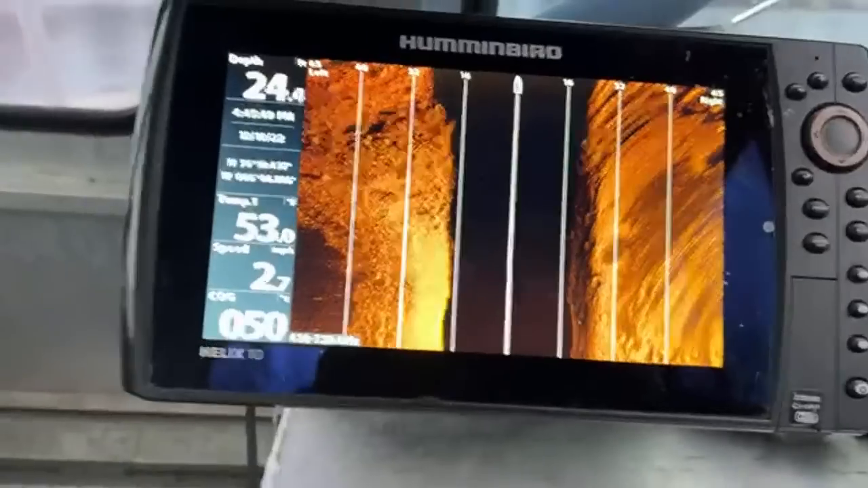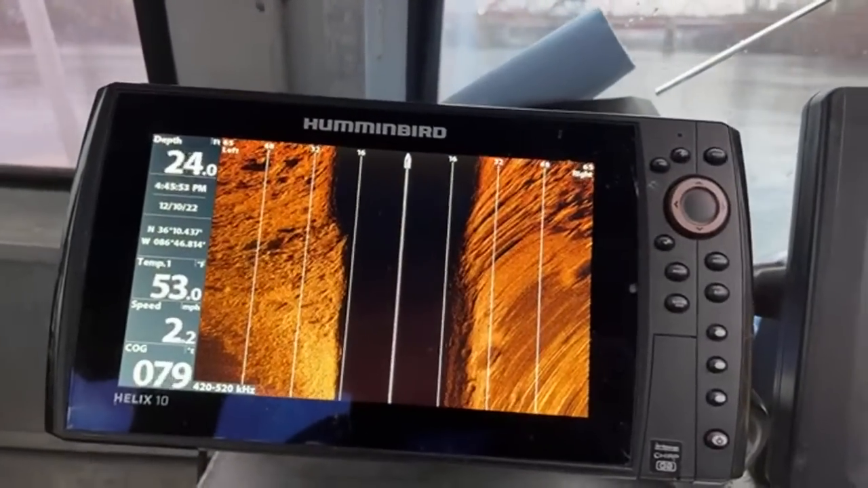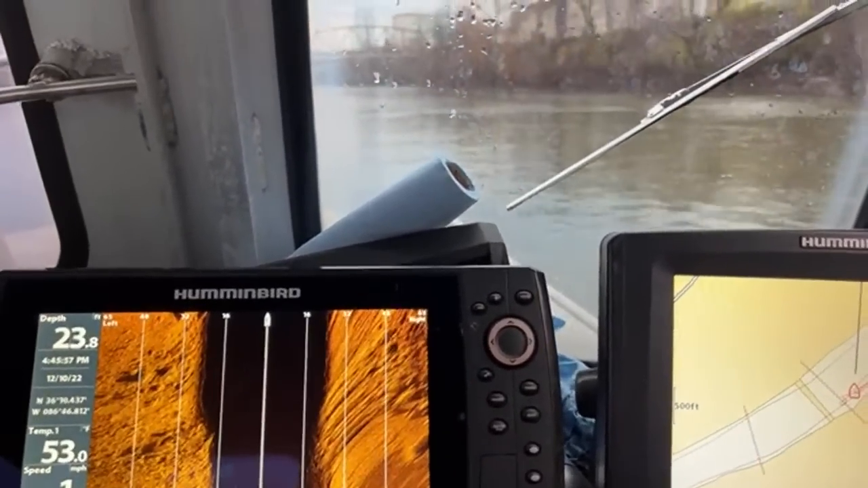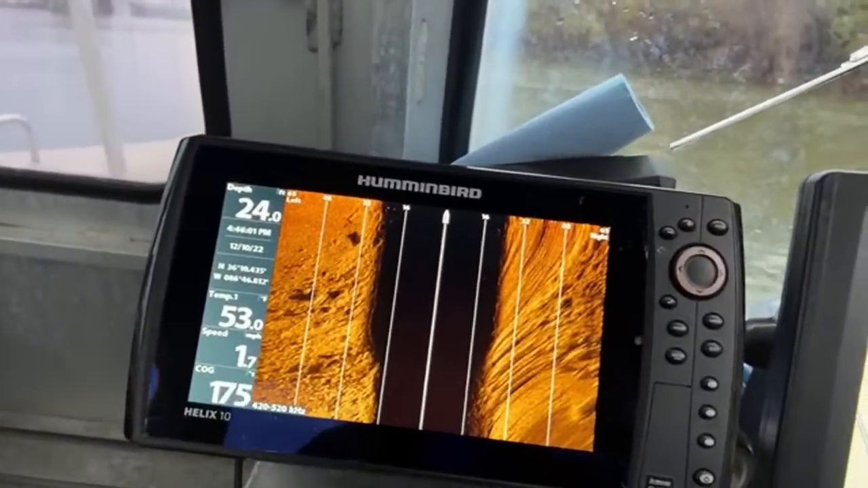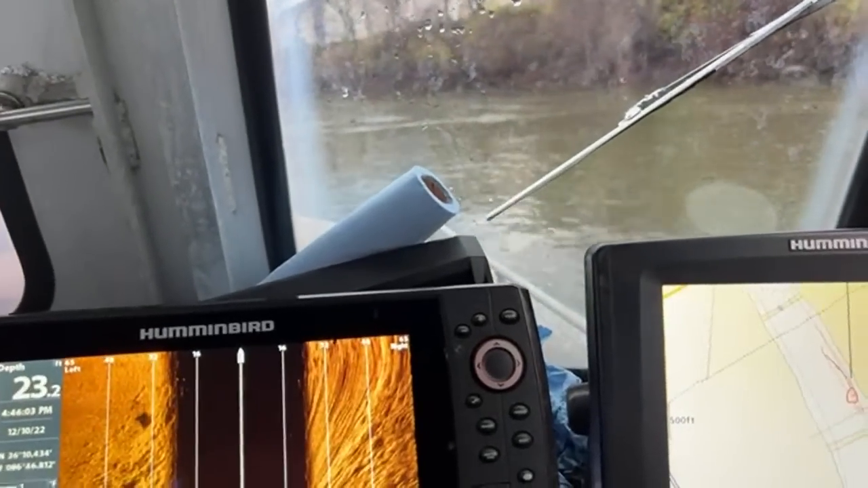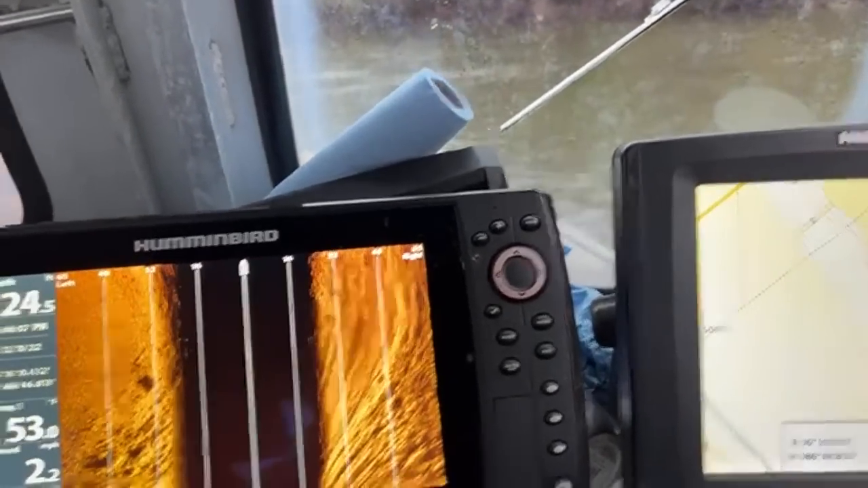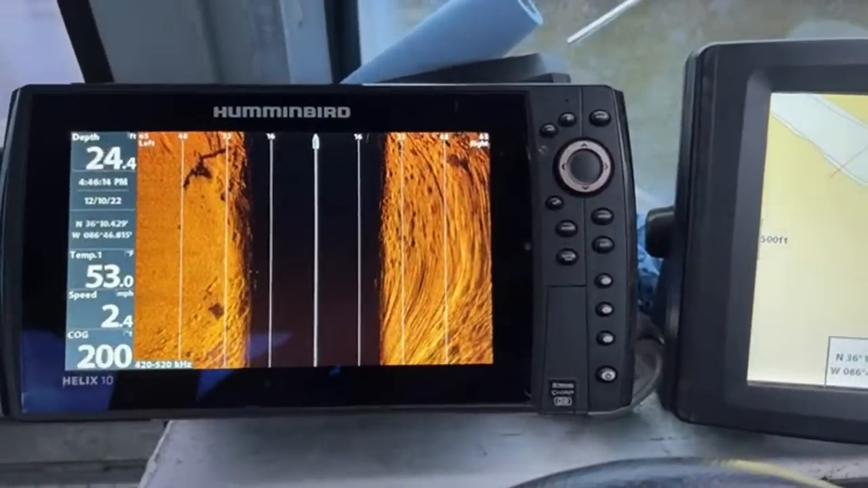She's showing me something here. Hold on. So she gets different images than I get sometimes. Go ahead and mark this. Will it put a waypoint here? Mm-hmm. I don't see anything there, though.